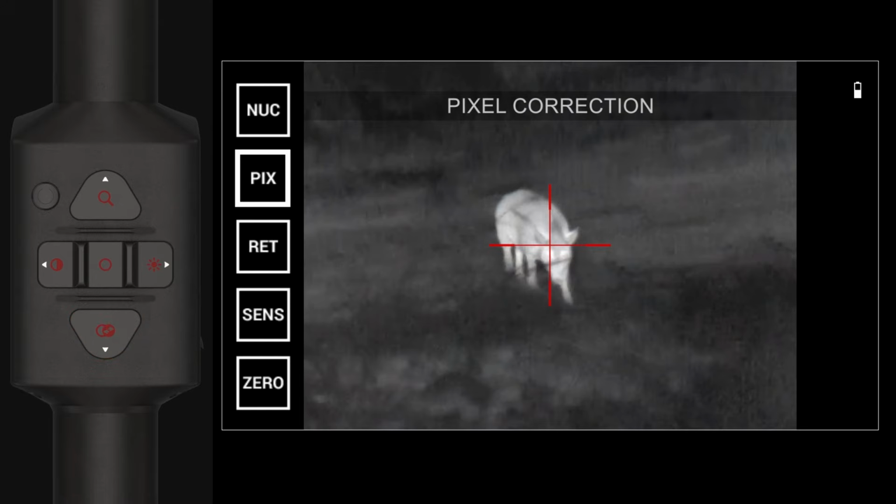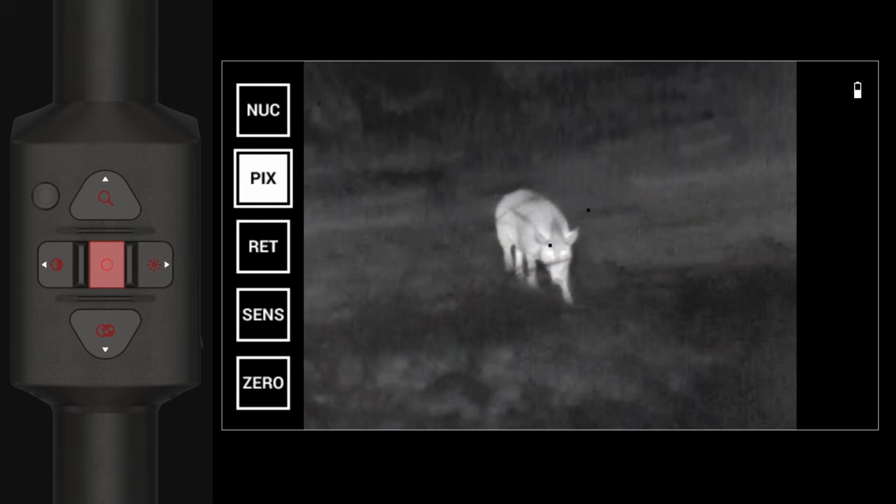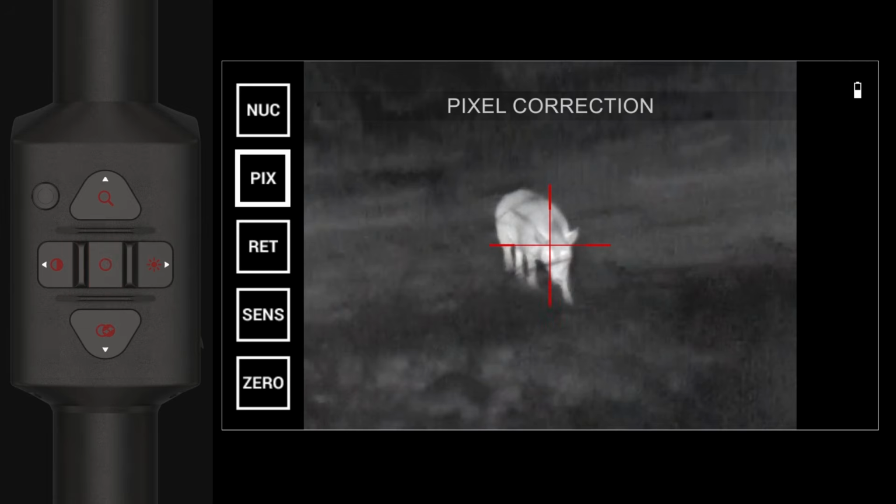Pix. This feature is intended to correct neutral pixels in the display. Select the option by using the OK button when Pix is highlighted. Move the dot to the area of the display with the neutral pixel and place the flashing dot directly over the neutral pixel. A short press of the OK button will select the pixel for repair. After the short press of the OK button to select the pixel for repair, a long press of the OK button will exit the pixel correction mode.